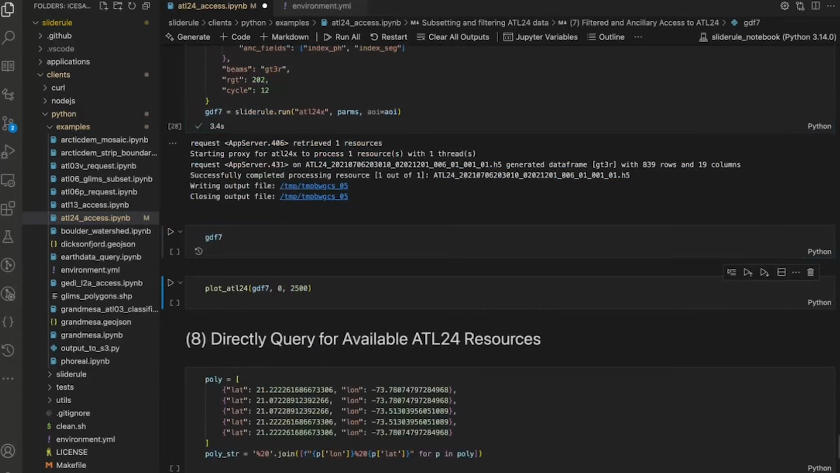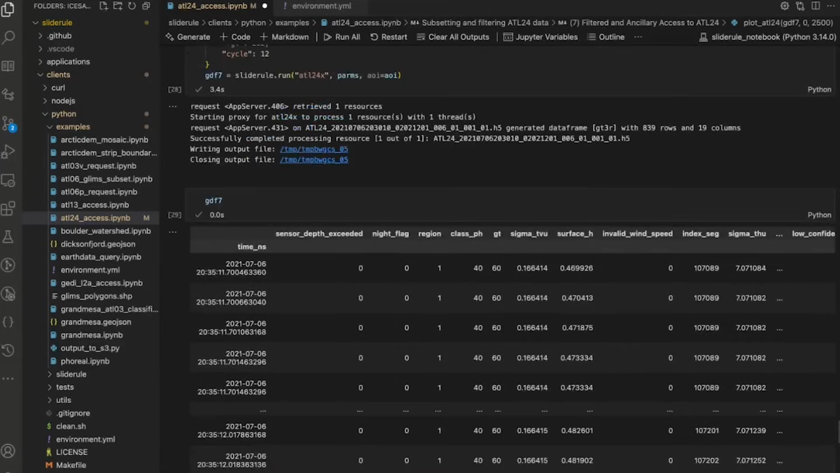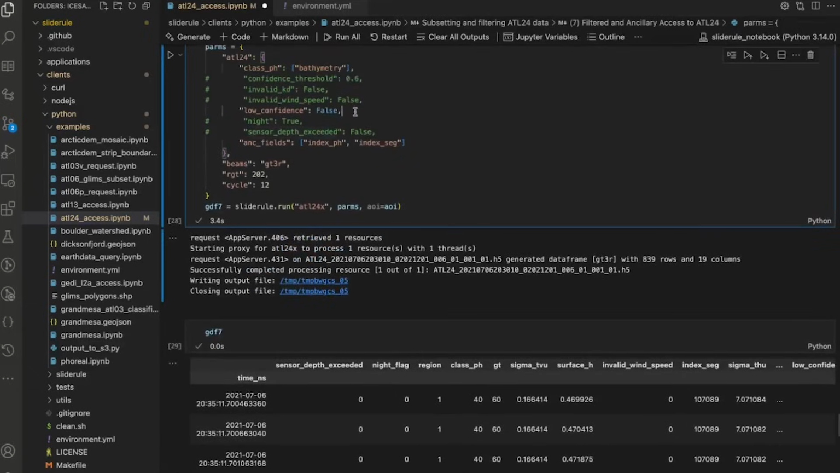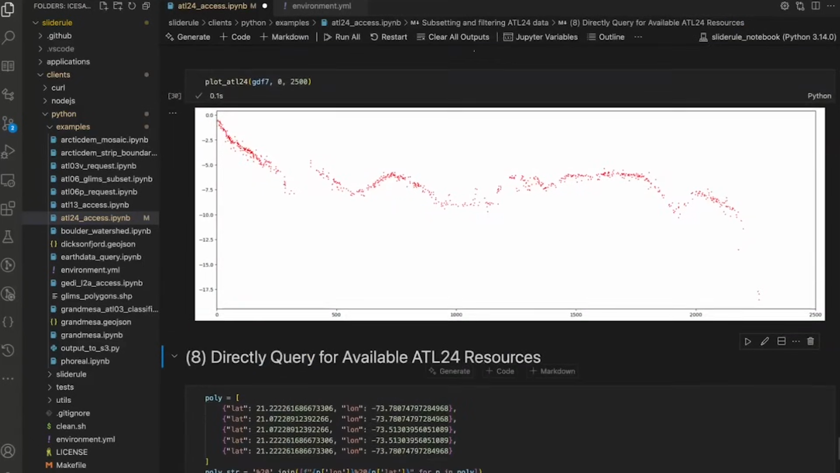So let's take a look at this, and you'll see now fewer photons because we've done some filtering here. Just for completeness, I'll plot that there.